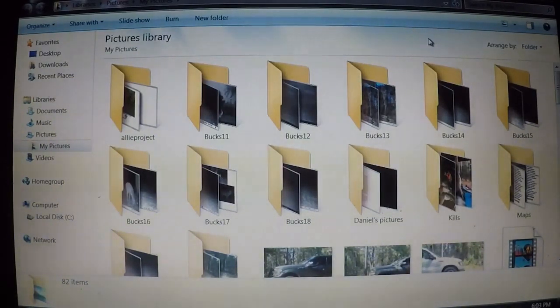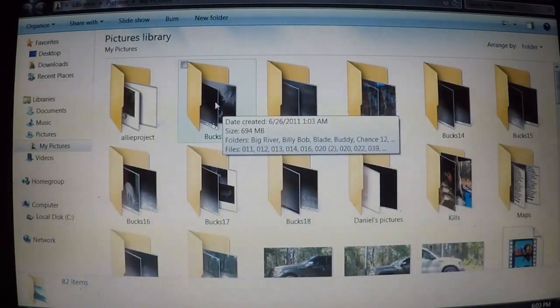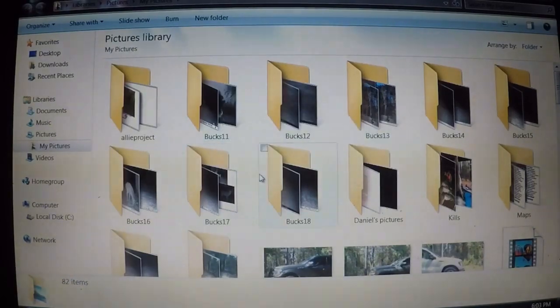Maybe you won't. But as you see here, I've got folders going all the way back to Bucks 11, which I've actually got years of saved before that. They're on another laptop, but this is basically all the deer from the property that we've been at now. This is our 8th season there. 1, 2, 3, 4, 5, 6, 7, yeah, our 8th season.